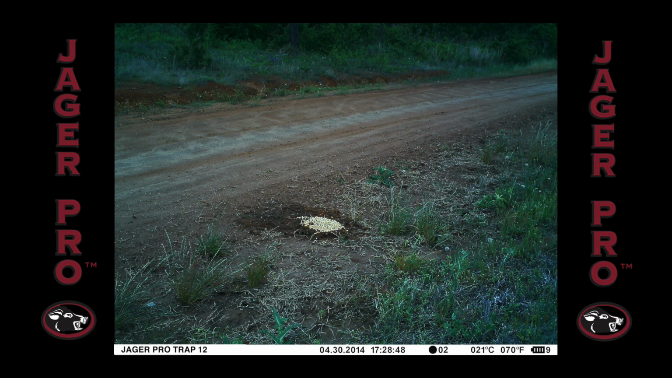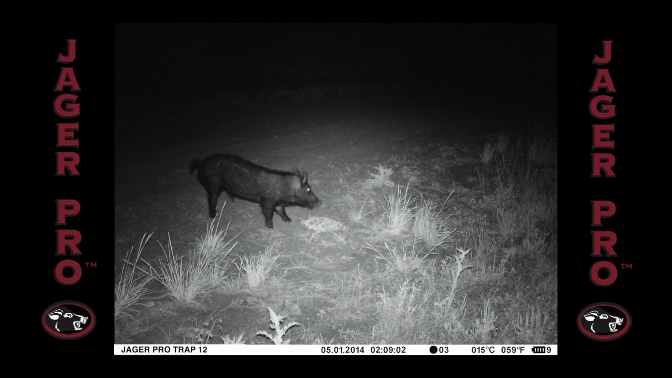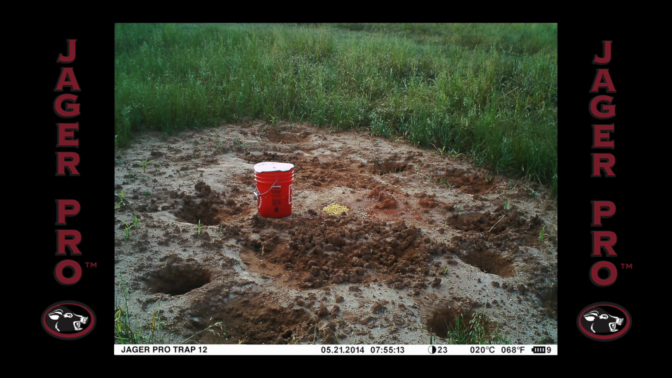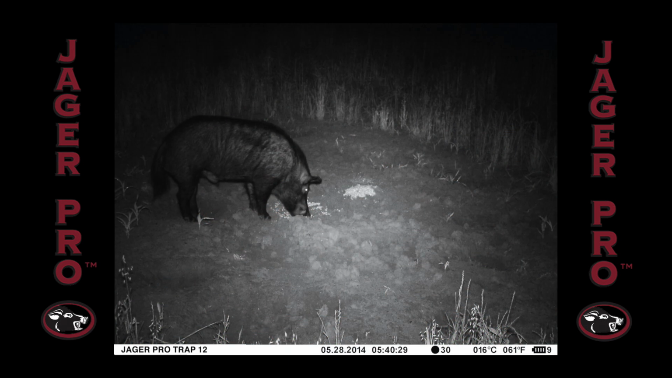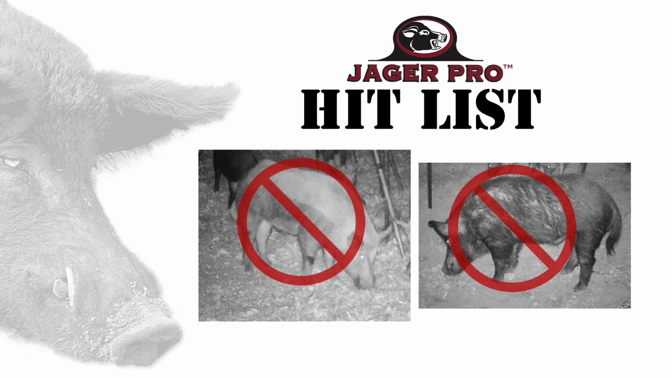Josh continues to work our baiting plan through April and May in 25 strategic locations. This young boar made a fatal mistake on May 1st, which gives Josh just enough time to close the distance. He dug a new bait hole at this location on 21 May, and our hit list boar finally visits a week later on the 28th. Congratulations to Josh for having the patience and discipline to work our plan and remove the last boar from our hit list.